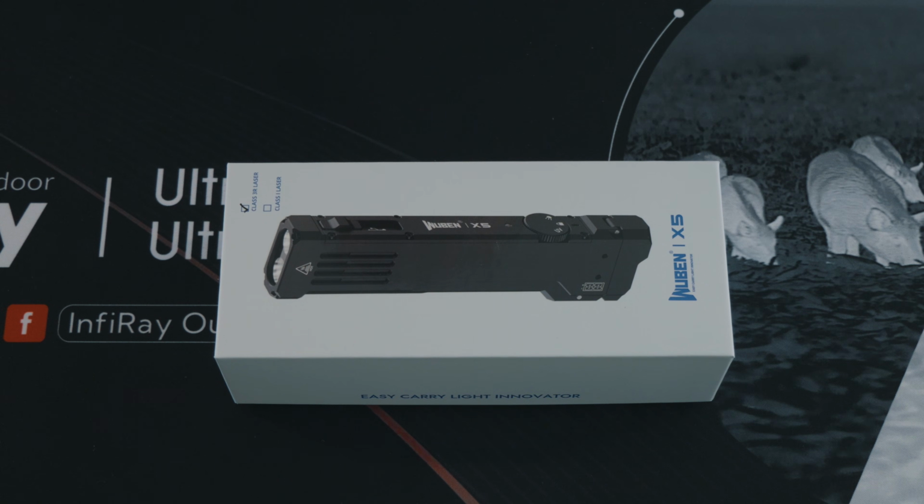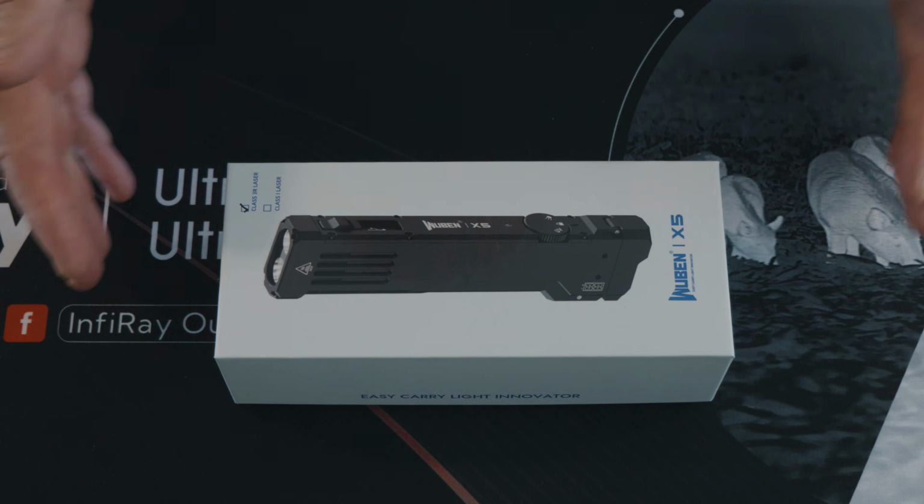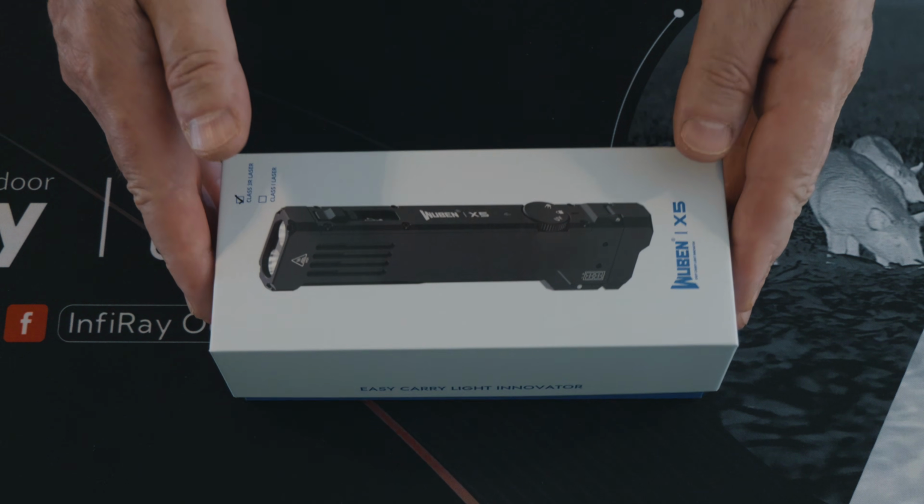Right, as promised, here's a look at the first torch, which is the Wuben X5. That's a tactical torch, slimline, really nice actually, and it's got a good beam out in the field. It doesn't go too far, it's not like an extreme beam, but it's great for finding your way around on the fells and anything like that. Anyhow, enough waffle, I'll get you a look at it.